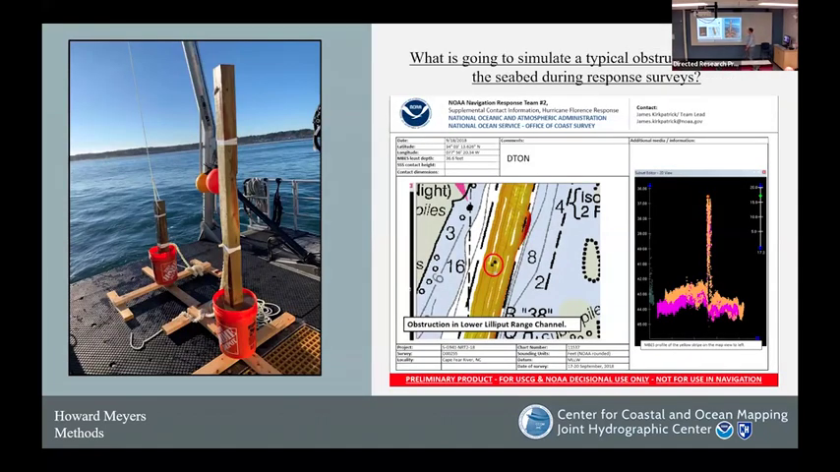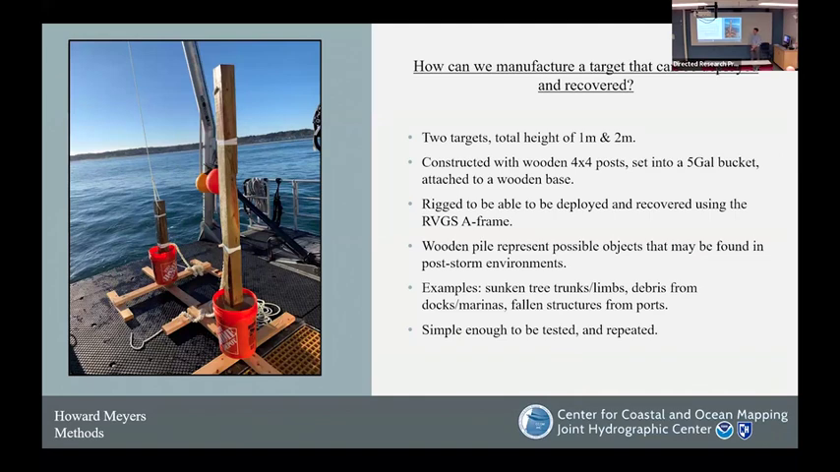So what we ended up doing was recreating 2 different objects that we can deploy on the seafloor to test. We have 2 targets, with total heights of 1 meter and 2 meter, constructed with wooden 4x4 posts set into a 5-gallon bucket of concrete, rigged to be deployed and recovered using the RBGS's A-frame. These wooden piles represent possible objects that may be found in a post-storm environment, examples being sunken tree trunks, limbs, debris from docks and marinas, and so on.